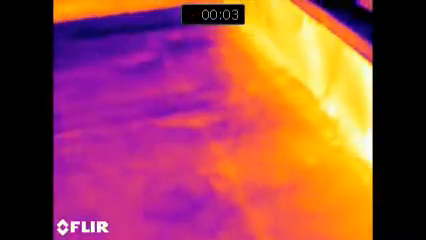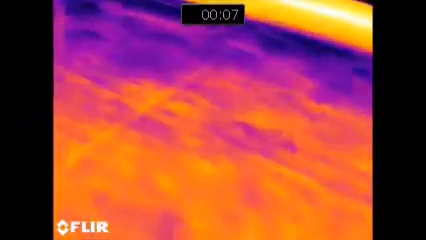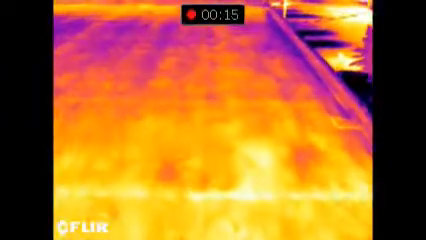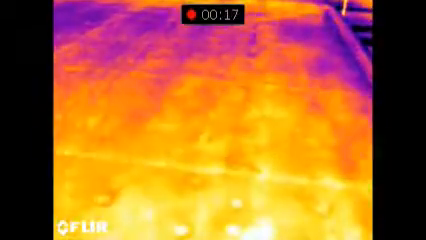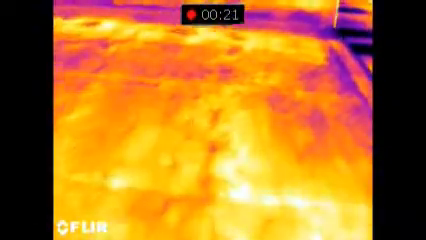We're on top of the roof on the Henderson Fire Barn, June 7th, 2017 at 7:30 p.m. Starting in the southeast corner, we're moving up along the east wall, going to the north. We're not seeing any variation in temperatures that would indicate moisture has penetrated the rubber surface roof.